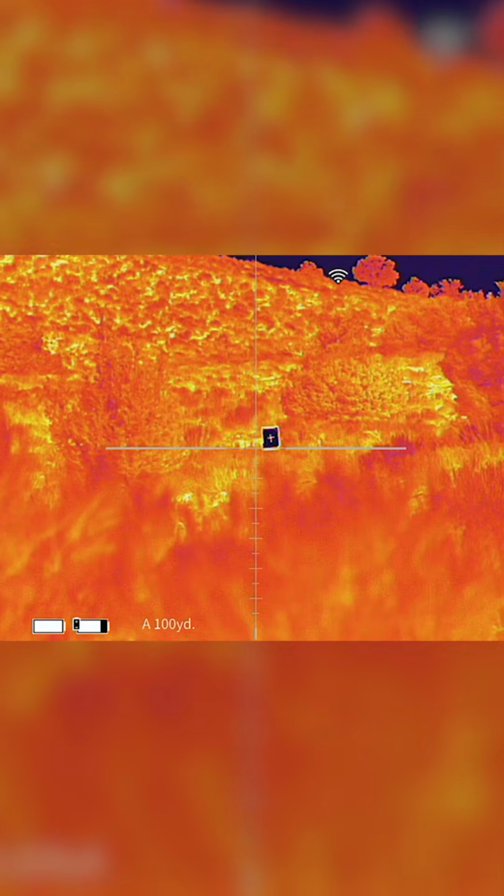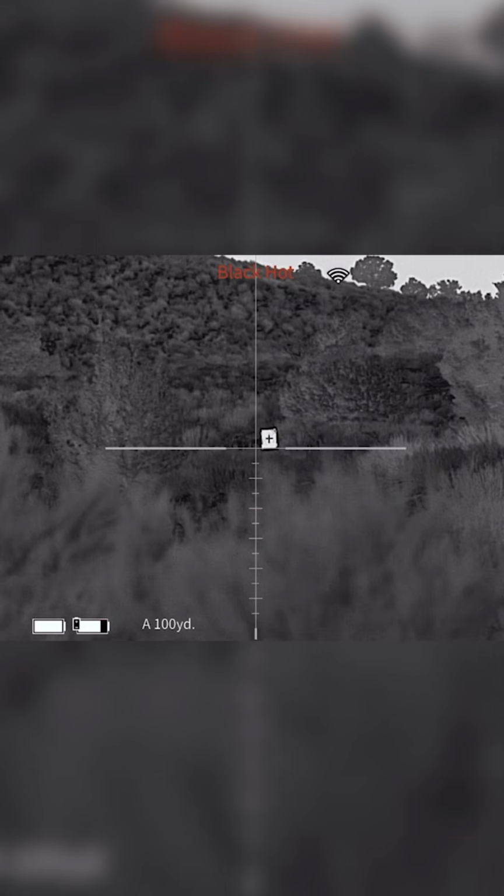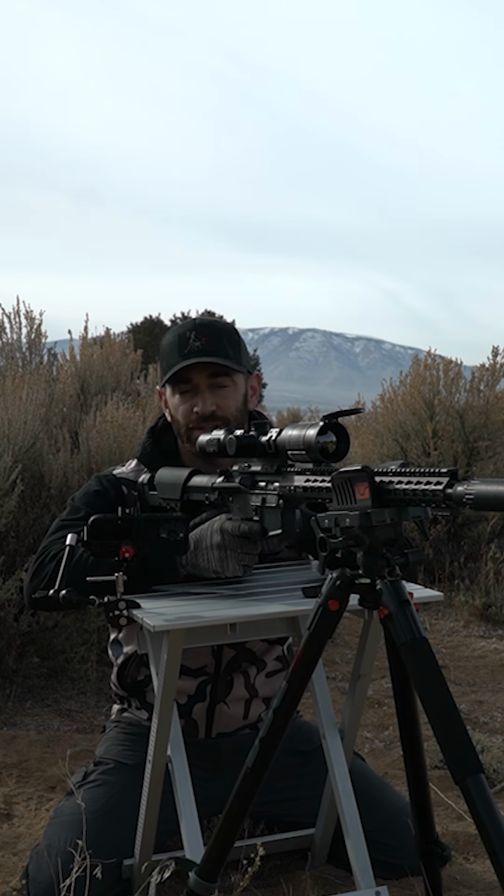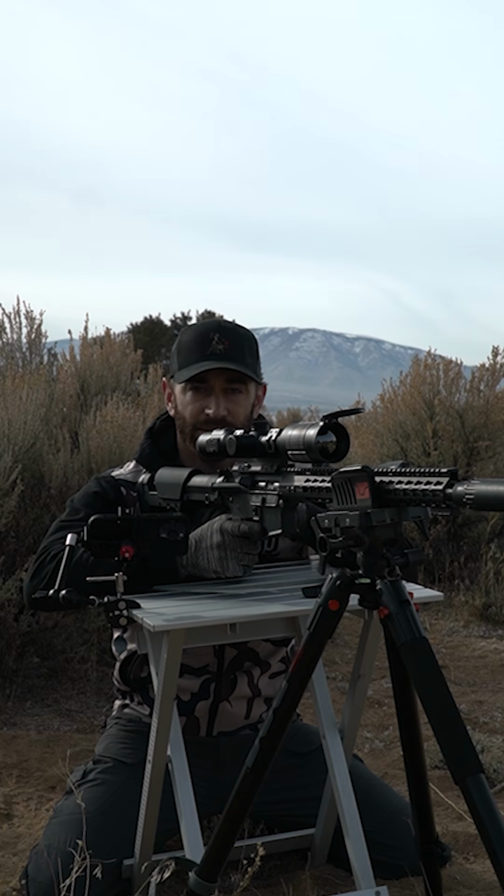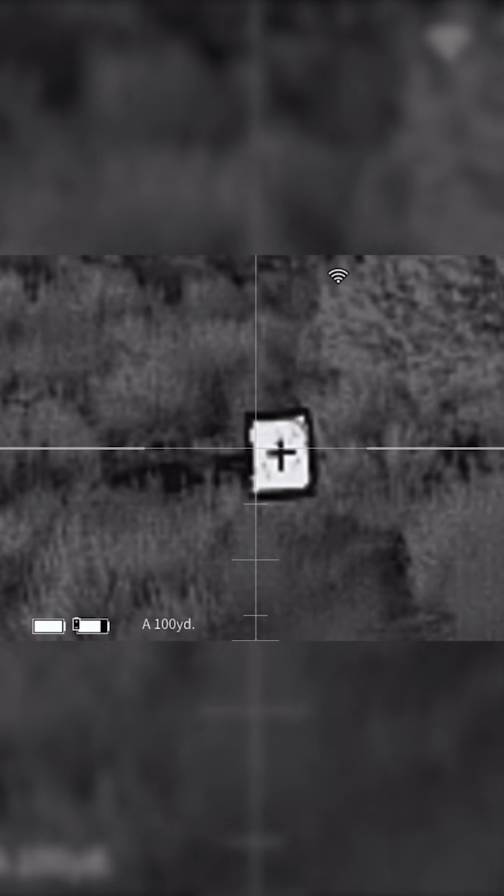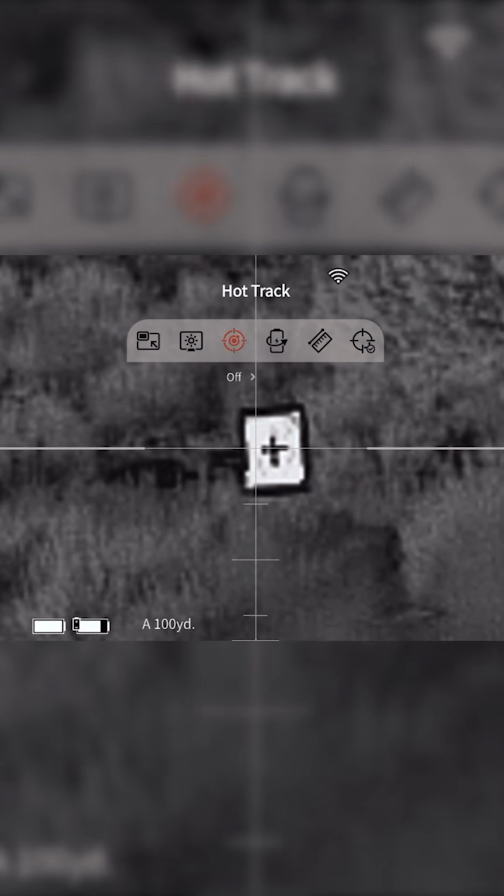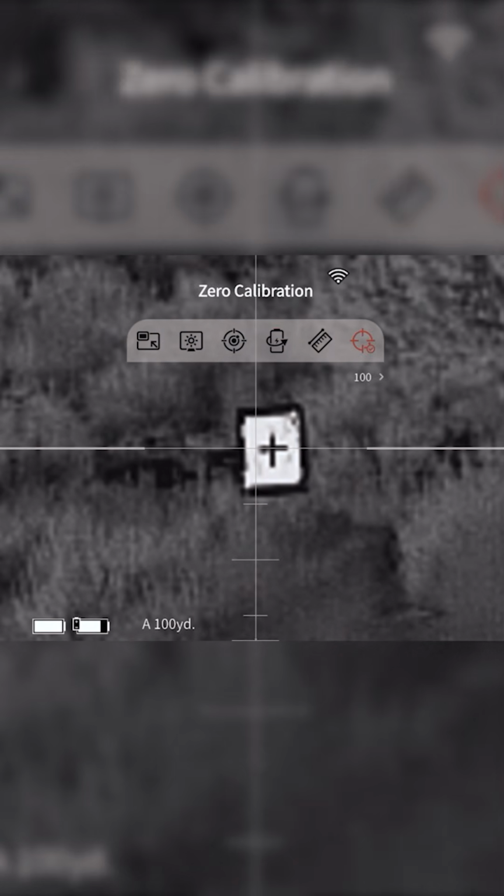I find that for this situation, Blackhot provides me with the best picture. Again, there are a lot more settings we can change to adjust our picture overall, but for this video, I'll just be sticking to the basics. Next, we want to make sure that the zero calibration matches the distance we'll be shooting out to. To find this, we can short press the menu button at the top, and that will bring us to our shortcut menu. Scroll all the way over to zero calibration, short press, and select range.